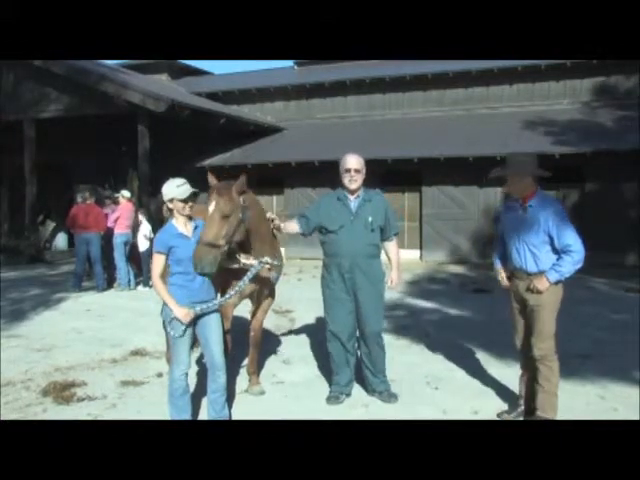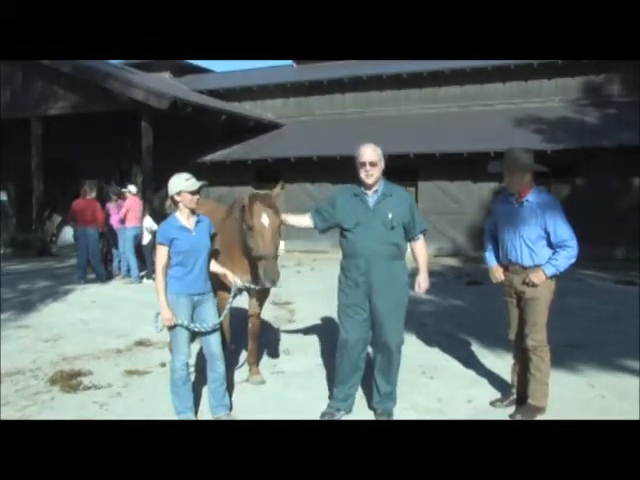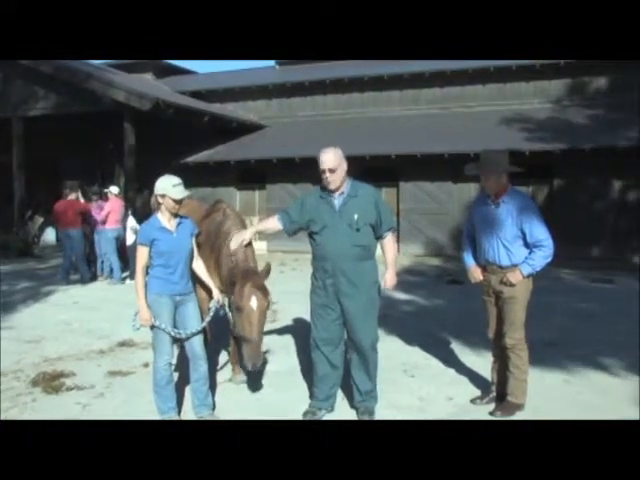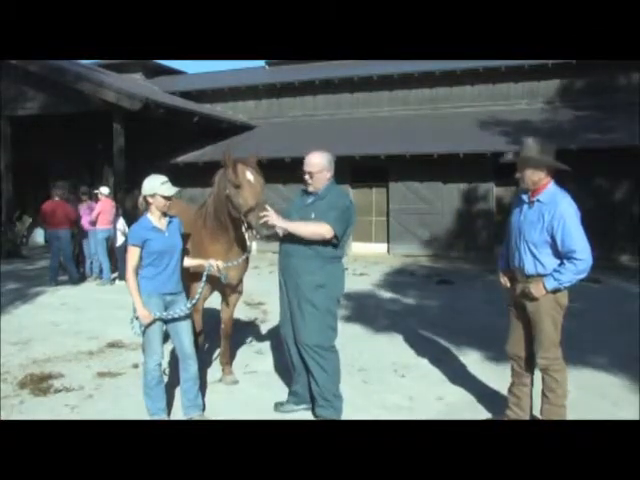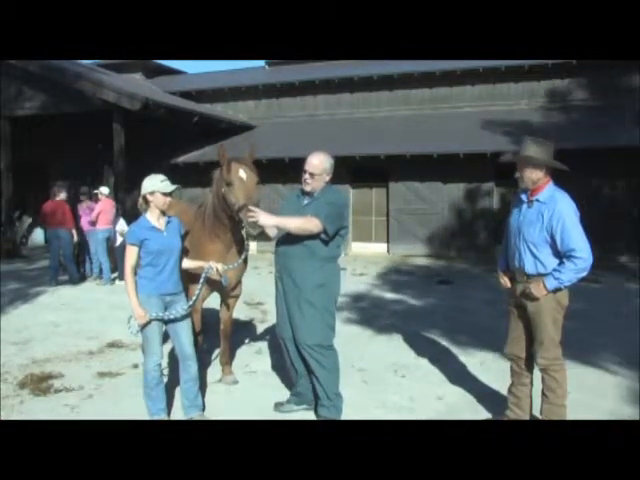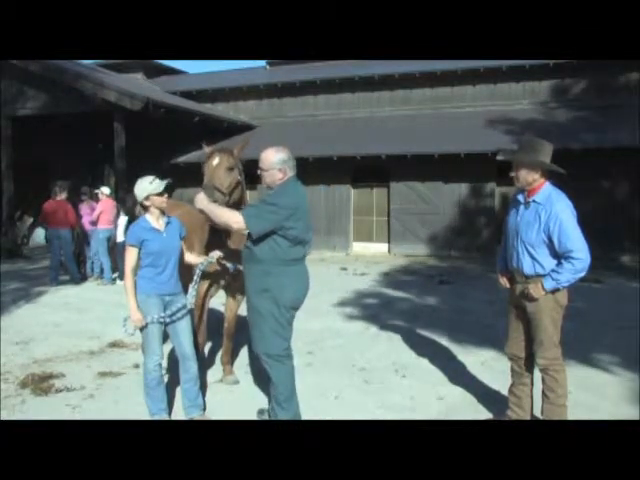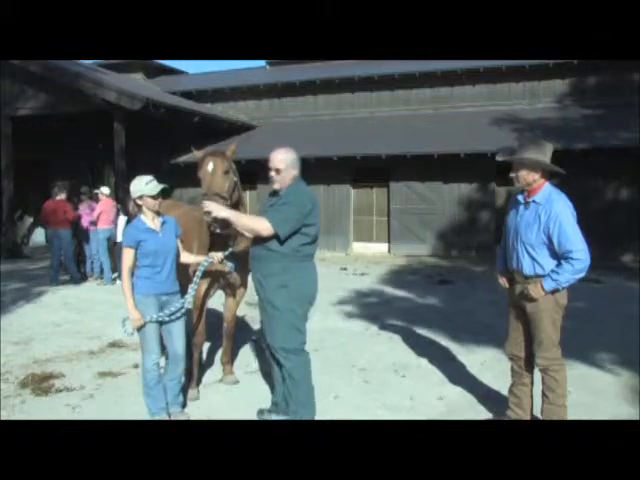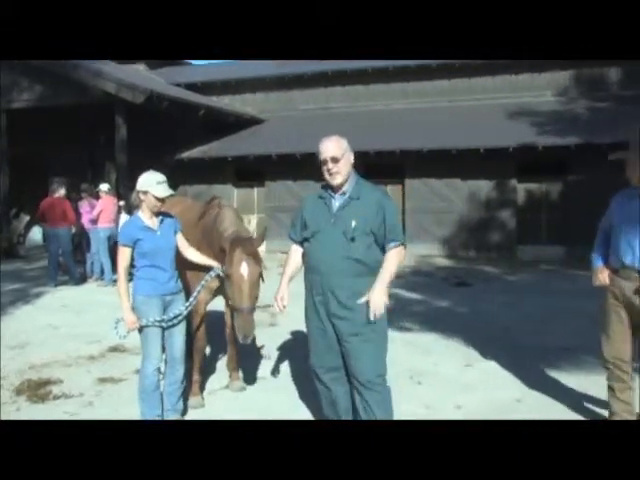Basically, I want to get him used to me because I am probably going to be putting needles in this horse, or maybe doing adjustments on him. So I want to make sure that he's comfortable with what I'm doing. First thing I look at is his tongue and his gums. His gums are very pale and his tongue is a little bit lavender. His saliva is very tacky, very sticky.